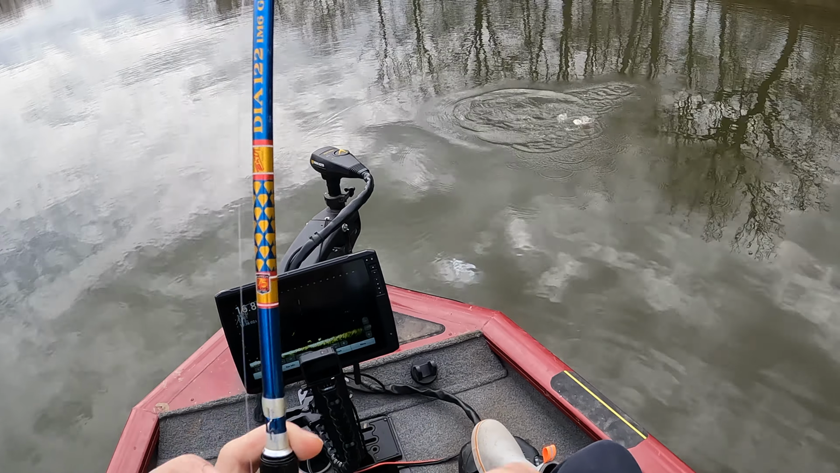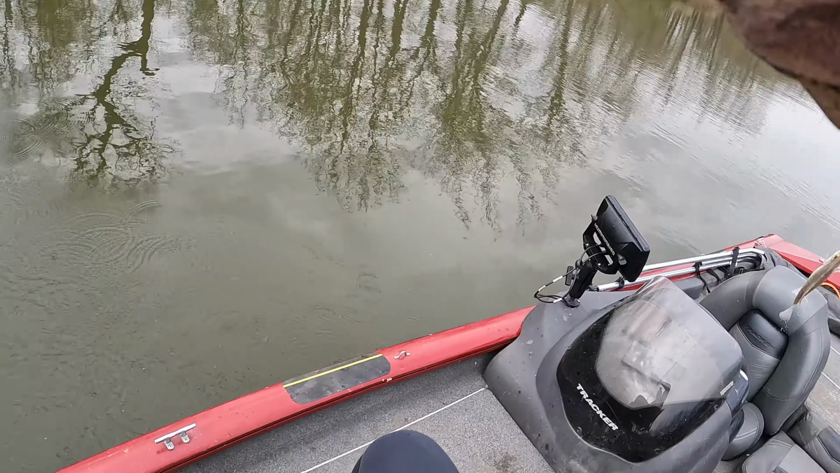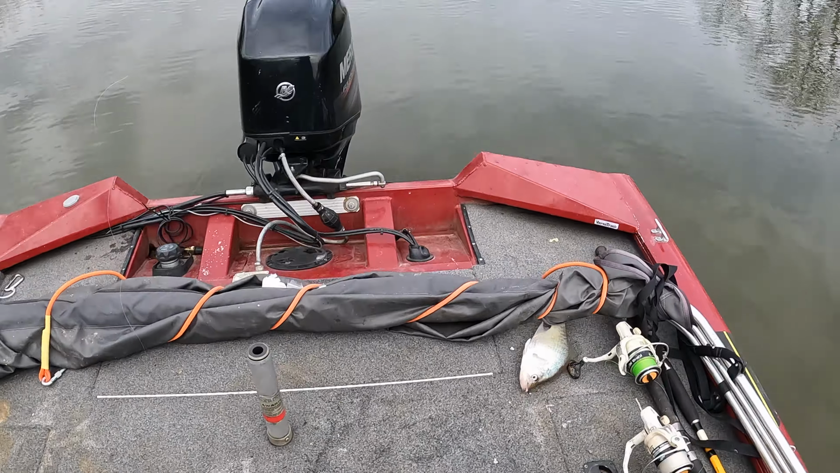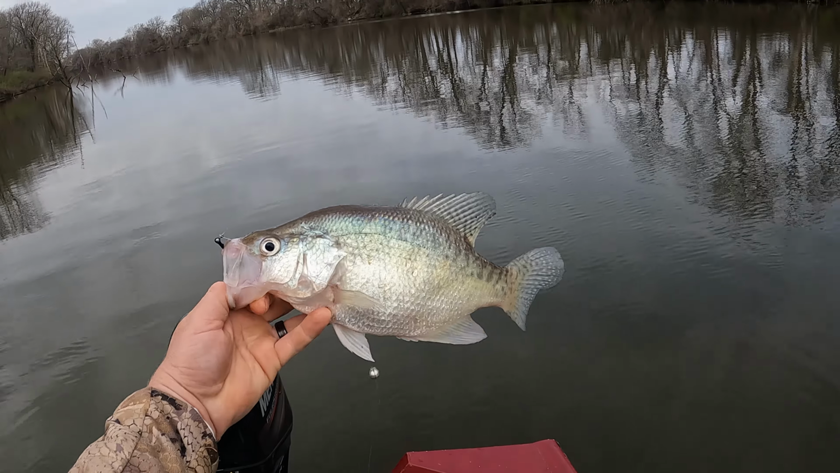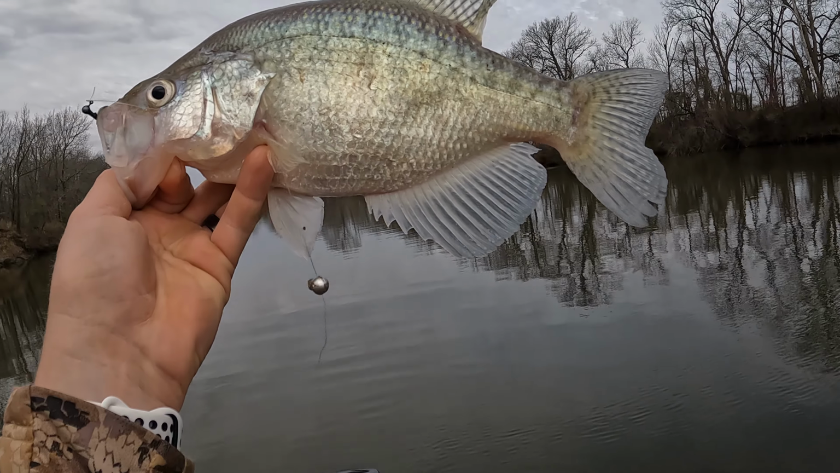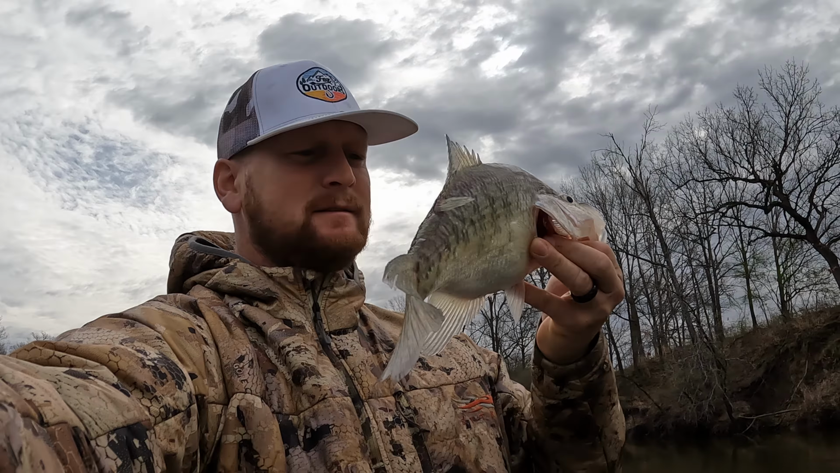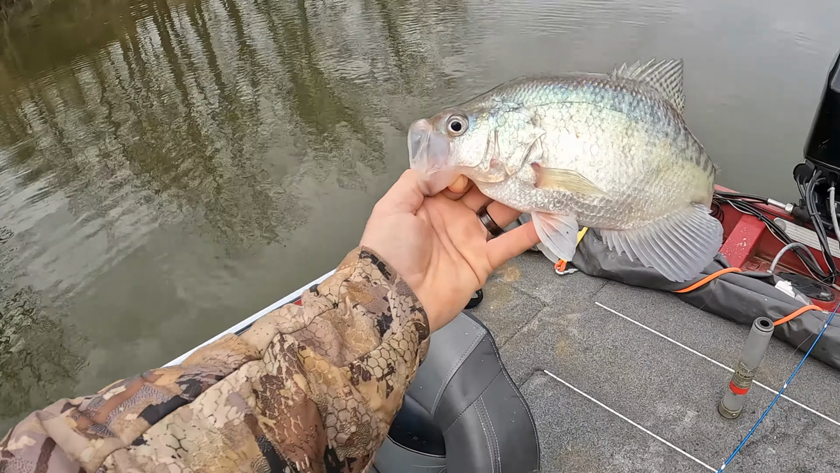Oh no. Come in the boat, buddy. Slab, dude. Took a long time. That took an hour. That's a quality crappie, man. Finally got me a nice keeper crappie, man. Gosh. Took forever. Now I hope we can catch a few more.